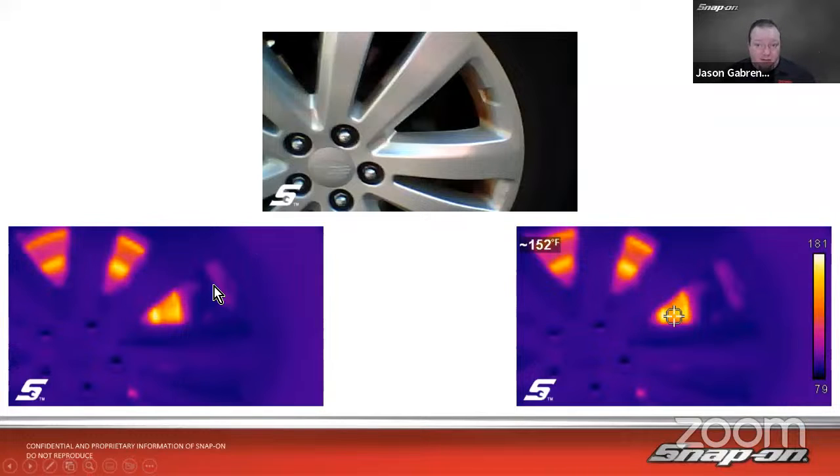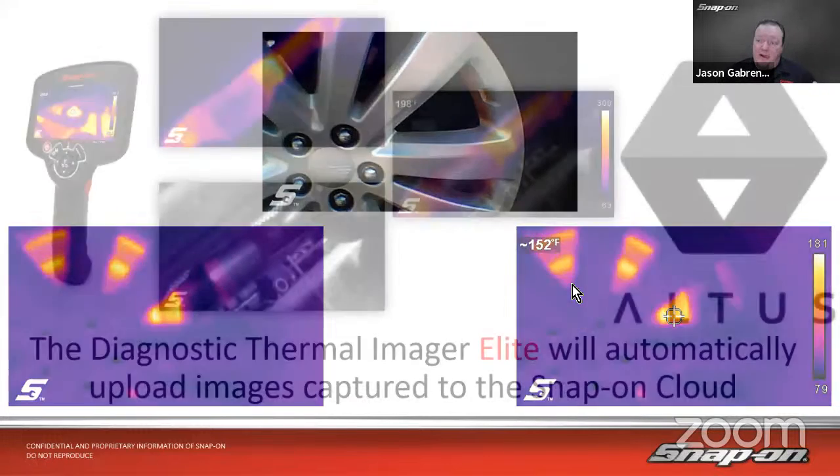On the diagnostic thermal imager Elite, it does save 3 pictures as well. It saves them to the tool, and it'll upload them as 3 pictures. So you can see we get the straight thermal with just a watermark. We get straight video because it does have a video camera. And then we have the thermal along with any of the markings on it. So we get the temperature gauge, the crosshairs, pinpoint temperatures. It saves all three of those and uploads them to the cloud.